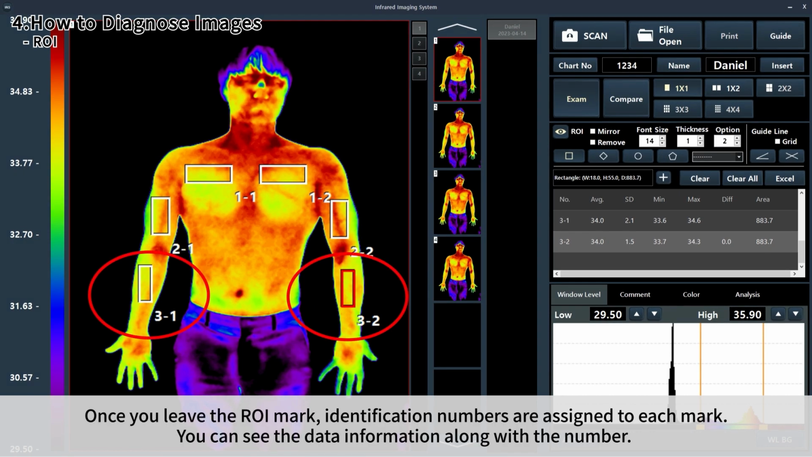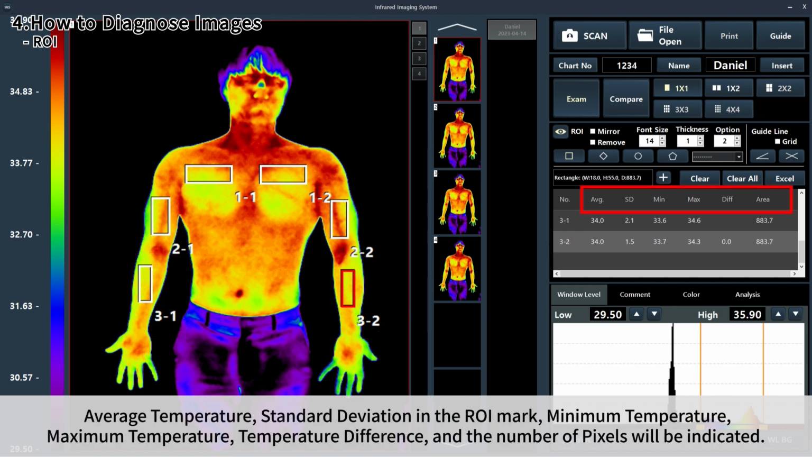Once you leave the ROI mark, identification numbers are assigned to each mark. You can see the data information along with the number. Average temperature, standard deviation in the ROI mark, minimum temperature, maximum temperature, temperature difference, and the number of pixels will be indicated.